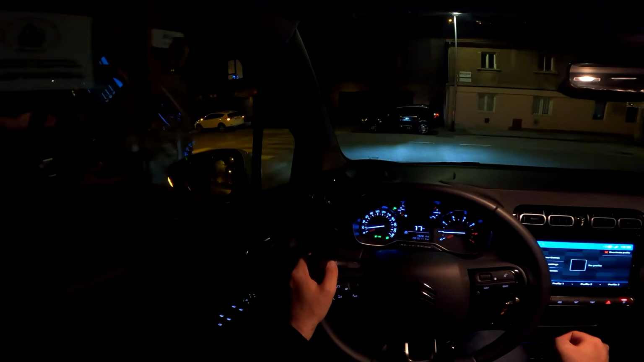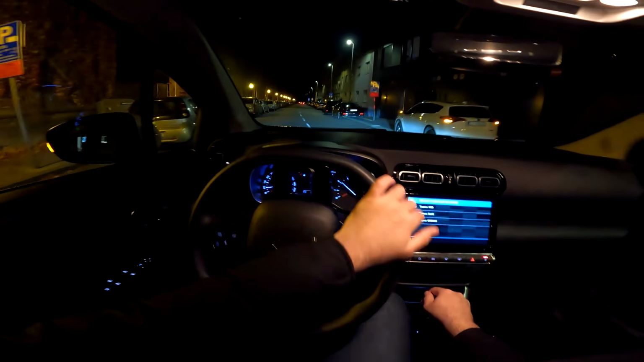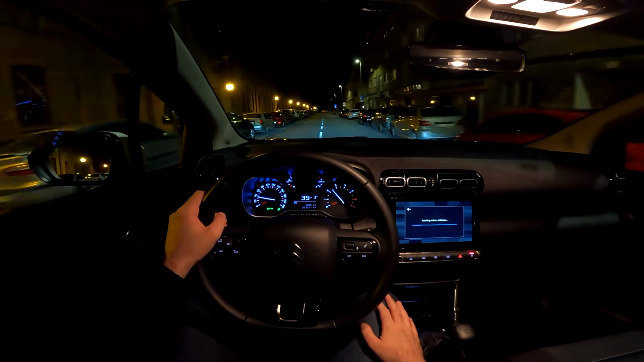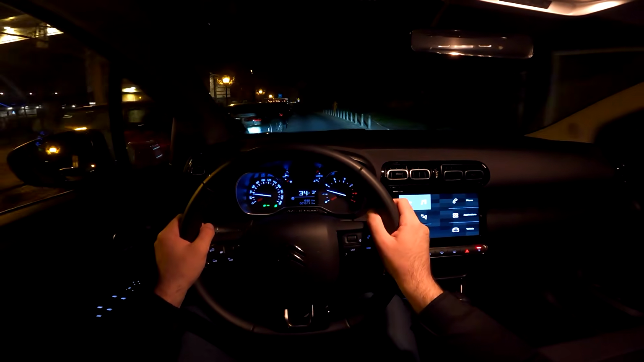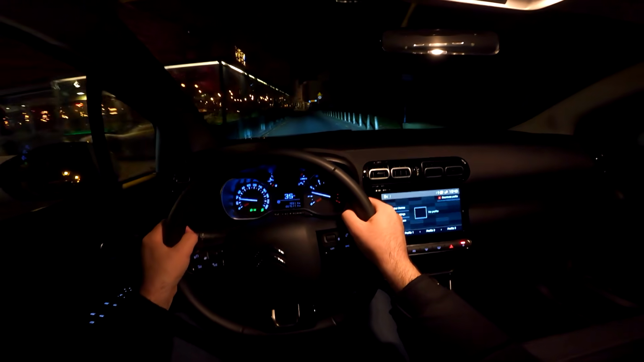And third option is the brown theme, so I will do that right now. So I need to press OK, and now the theme is brown. But once again, my favorite would be the first one.